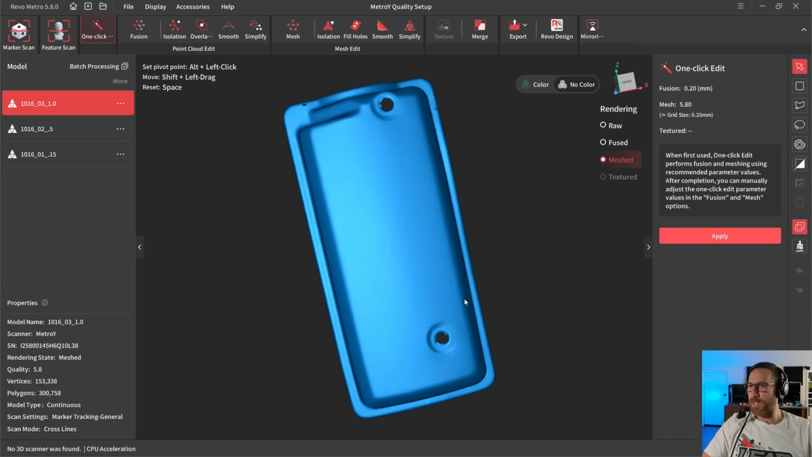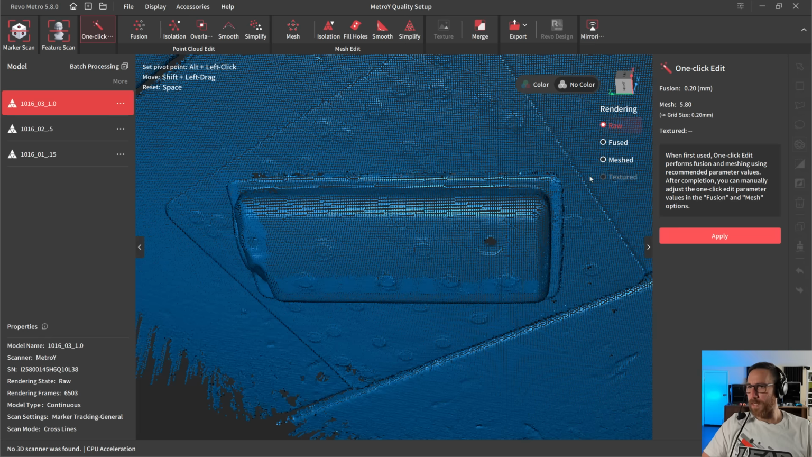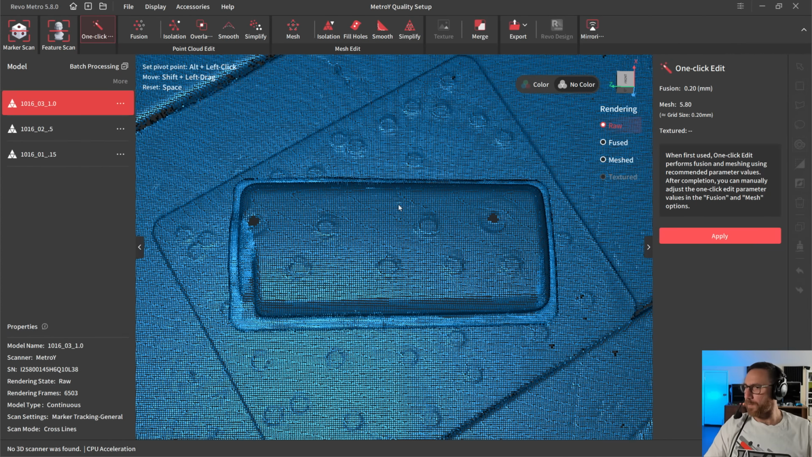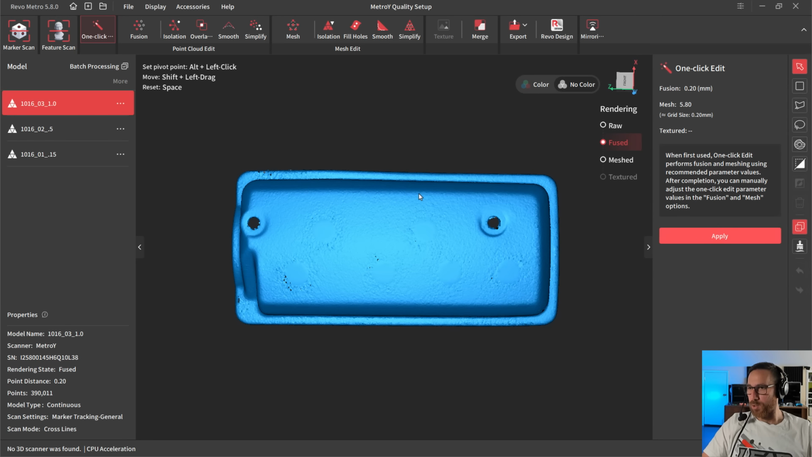And then the final version here, this one was scanned at 1 millimeter, so its raw data contained the least number of points, even though all three were relatively similar based on the amount of time I spent scanning. The fused version of it, when we redid it, was fused at 0.2, which was the same setting that we used to refuse it the second time.